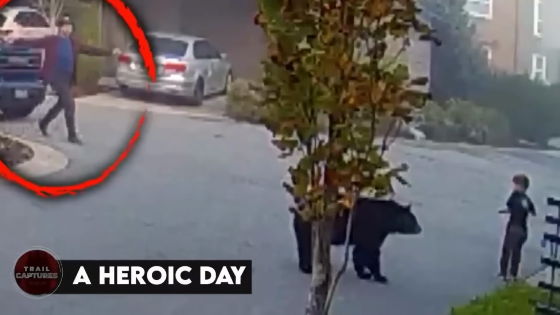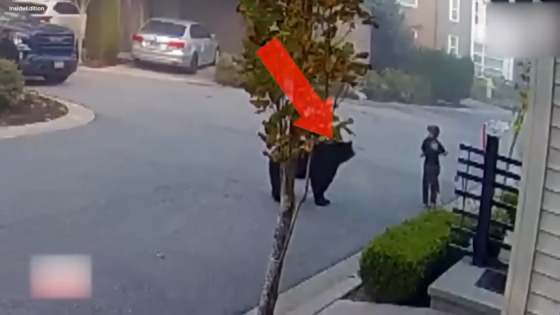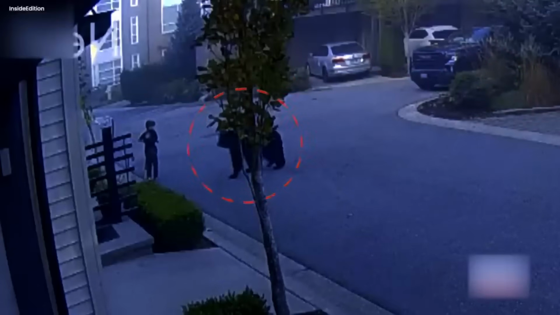A heroic day. A daunting encounter took place on the streets of British Columbia, Canada, where a bear came in a face-to-face meeting with a little boy strolling along with his cycle in front of his front door.